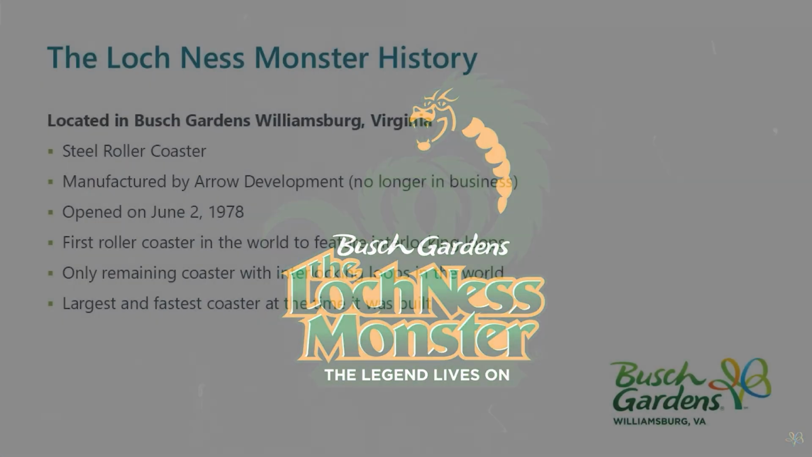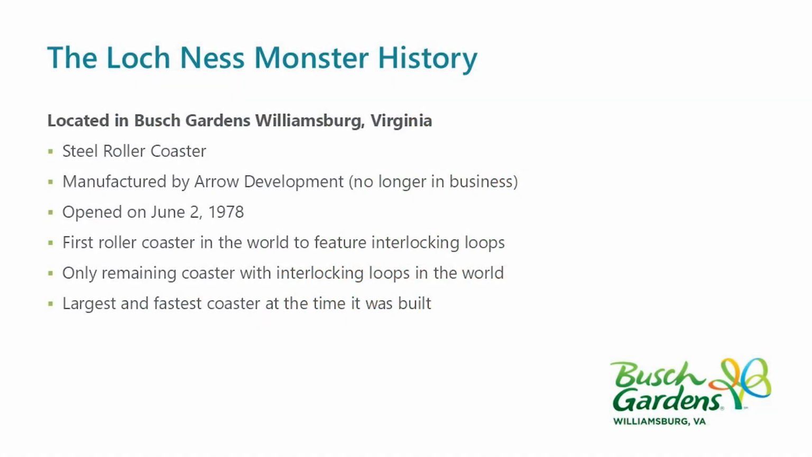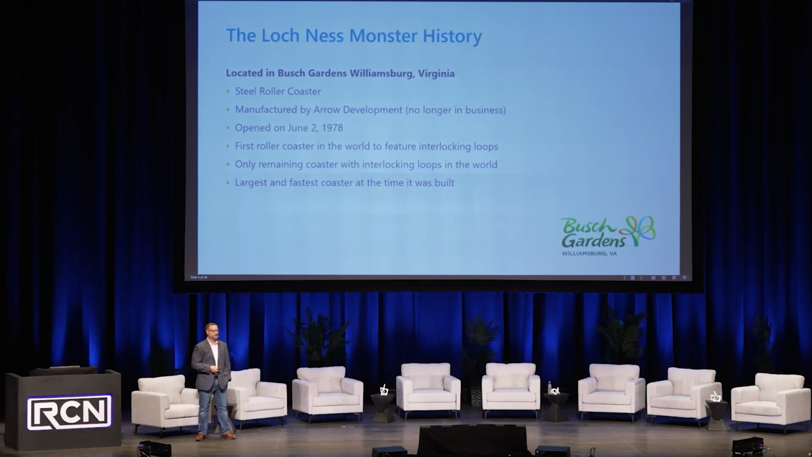That's the Loch Ness Monster. It's a steel roller coaster located in Williamsburg, Virginia. It was opened in 1978. It's the first roller coaster to ever have interlocking loops. To this day, it is the only roller coaster to have interlocking loops.